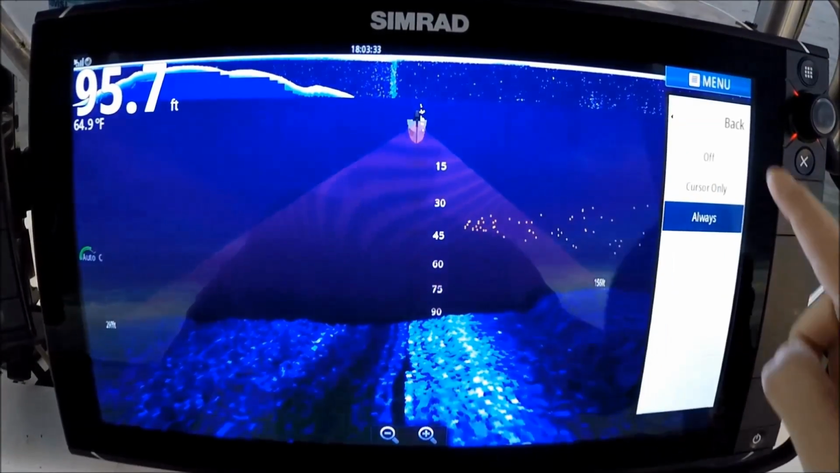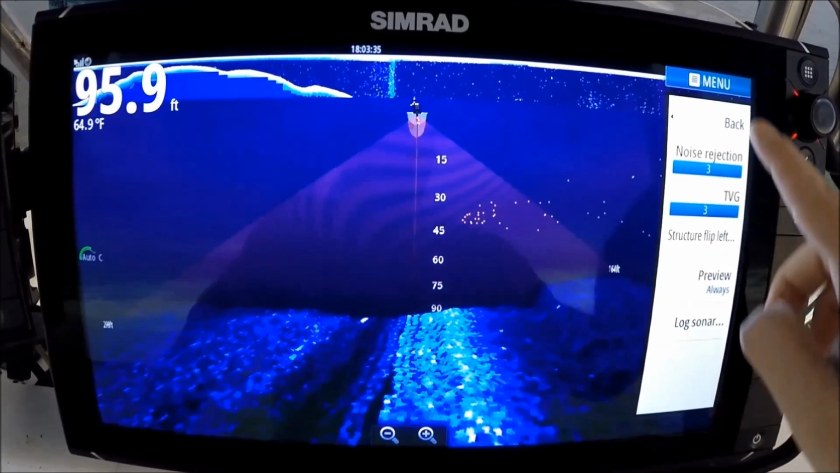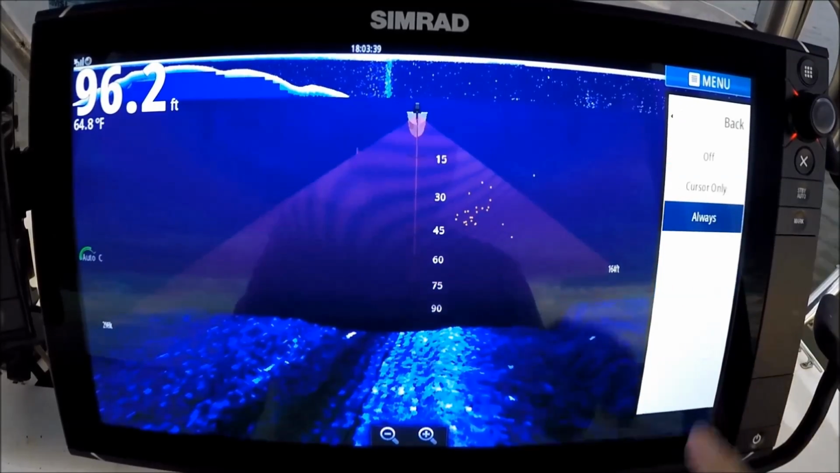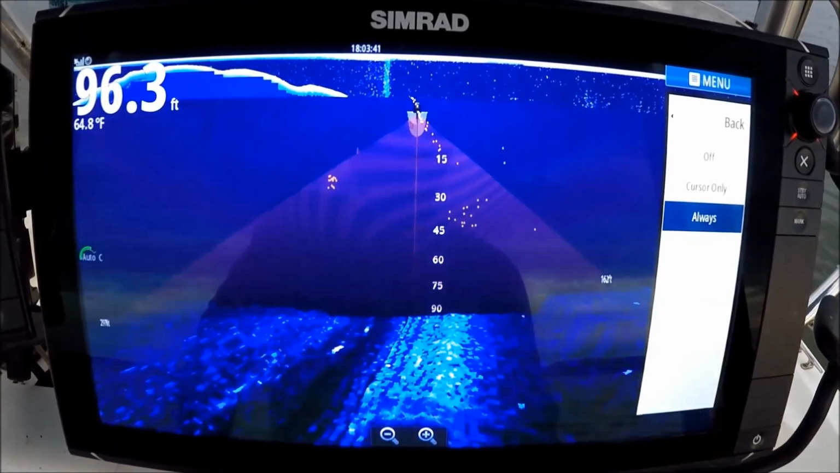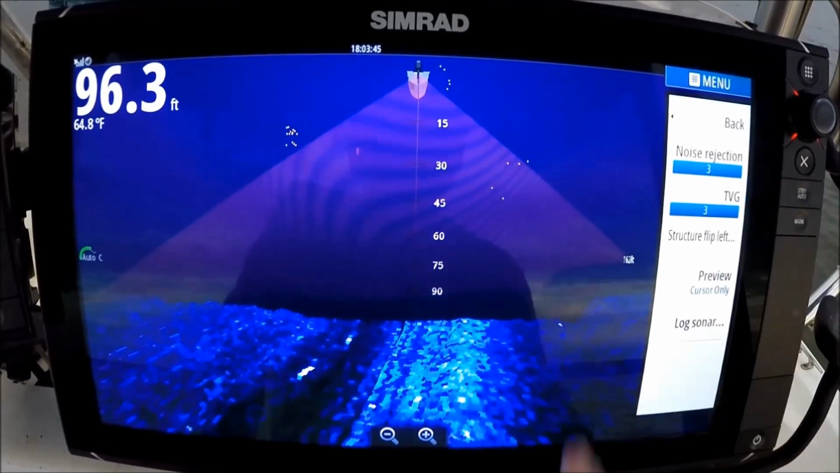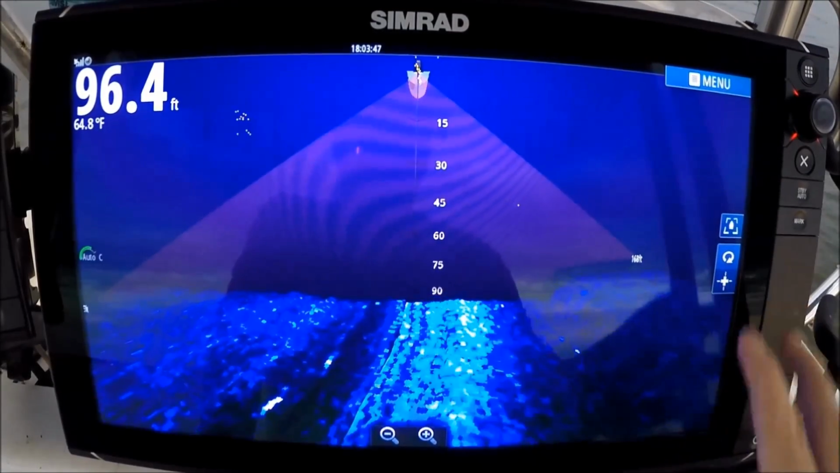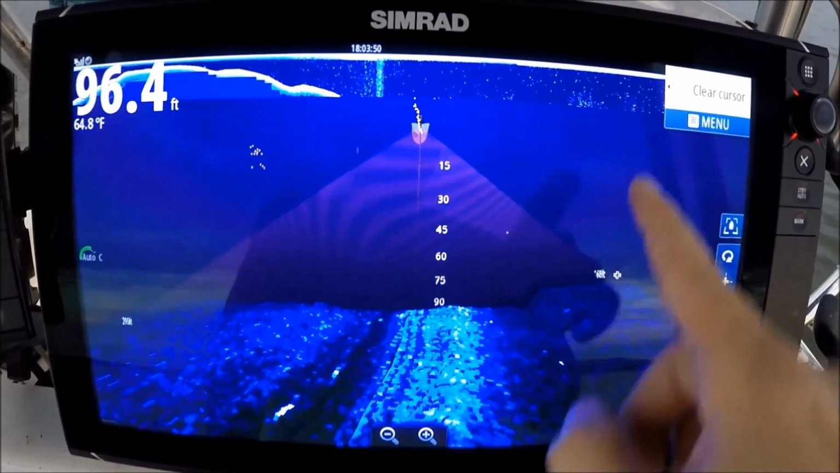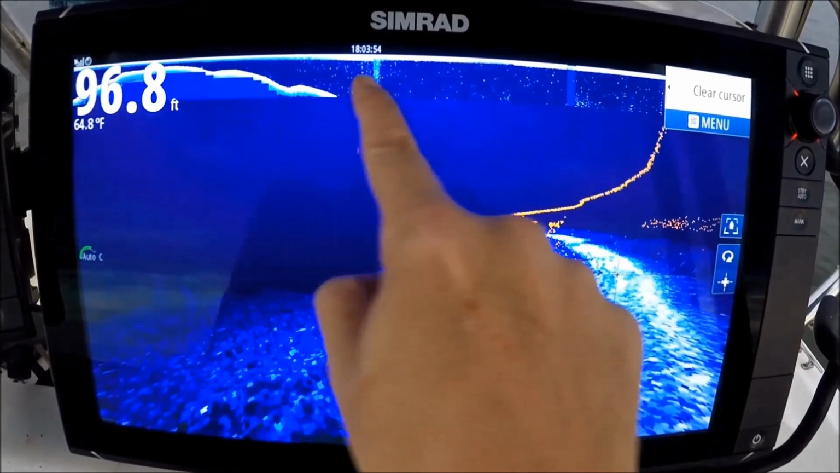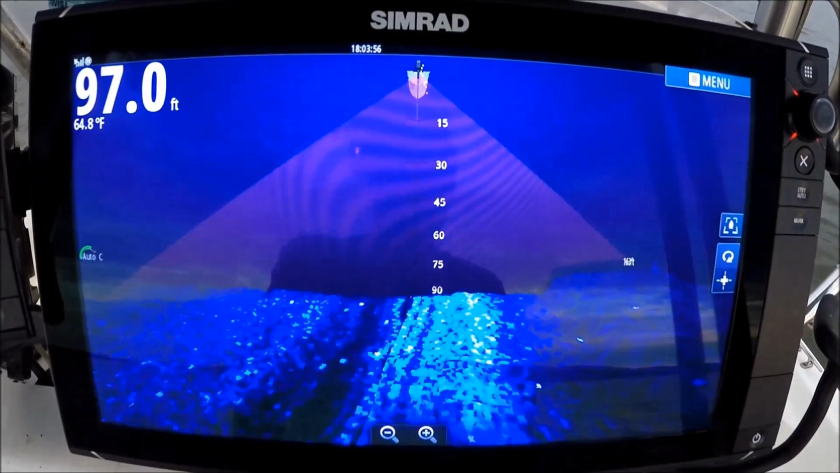And in our menu, let me show you how to get to it so it's easier. We're going to go in advanced, the preview. I have it always, so that means it will always be up there. You can turn it off, or you can put it on cursor only, which means it's only going to come up when we hit the cursor to freeze the page. And you can see it'll come up right then, and we can scroll through it. Hit X to get out of that.